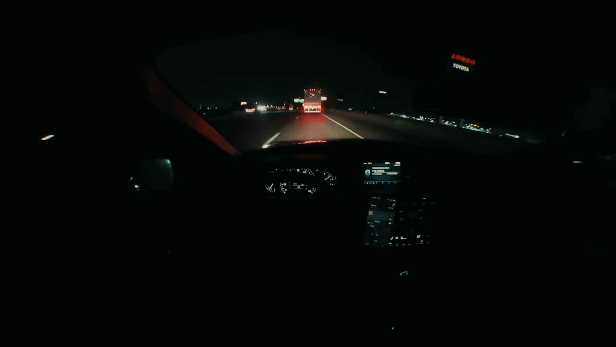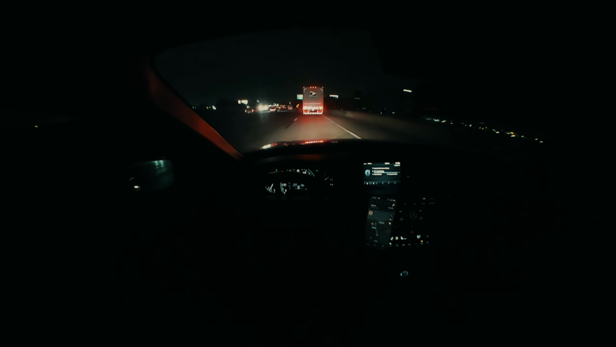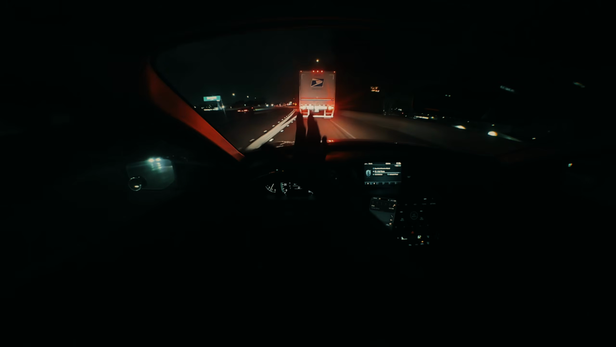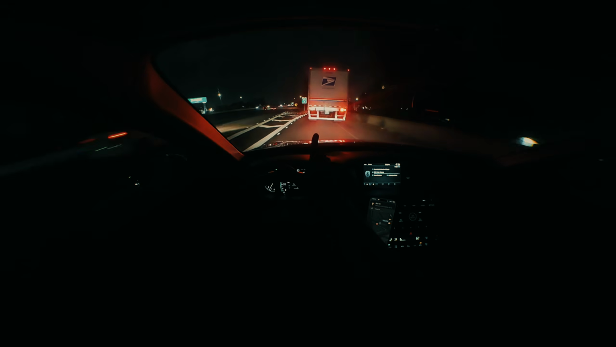Oh my gosh, this truck. I always run into this truck. Well, not always, but this is my exit, and if I know this truck is ahead of me, oh my gosh, I know exactly where this guy's going.